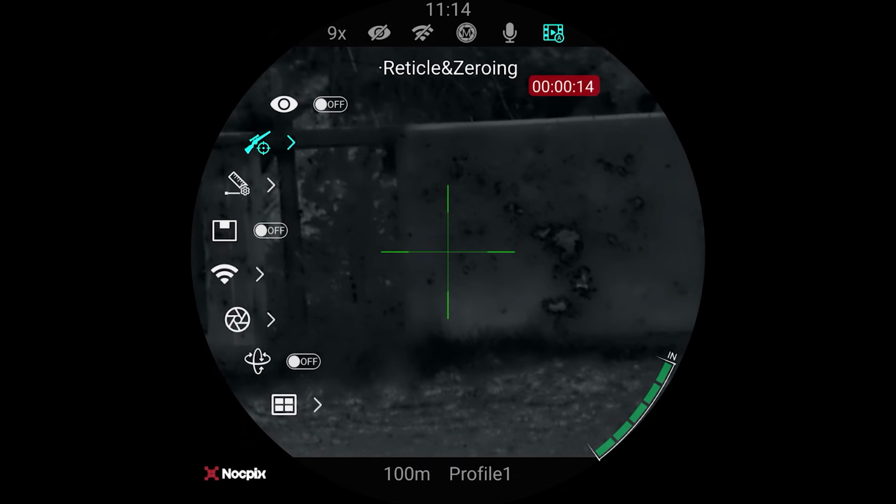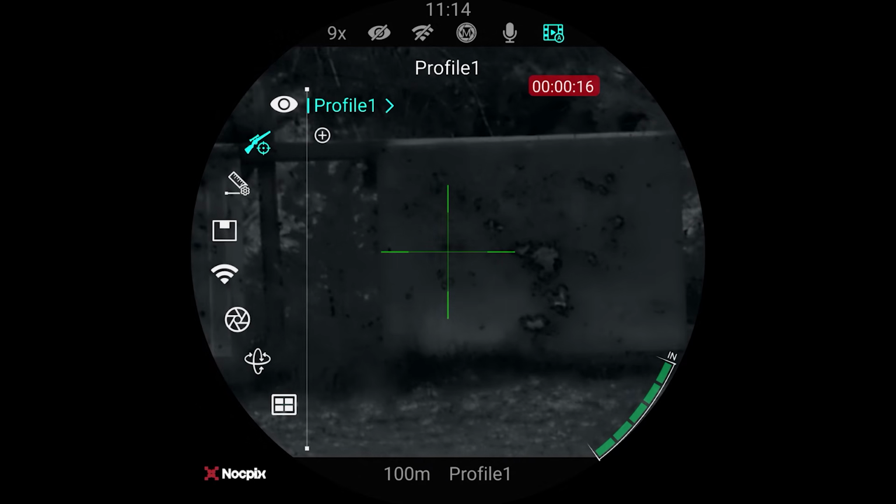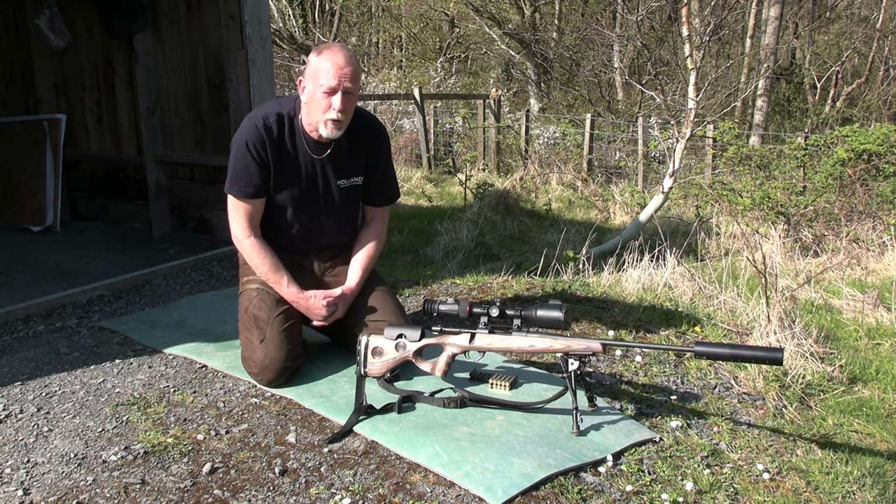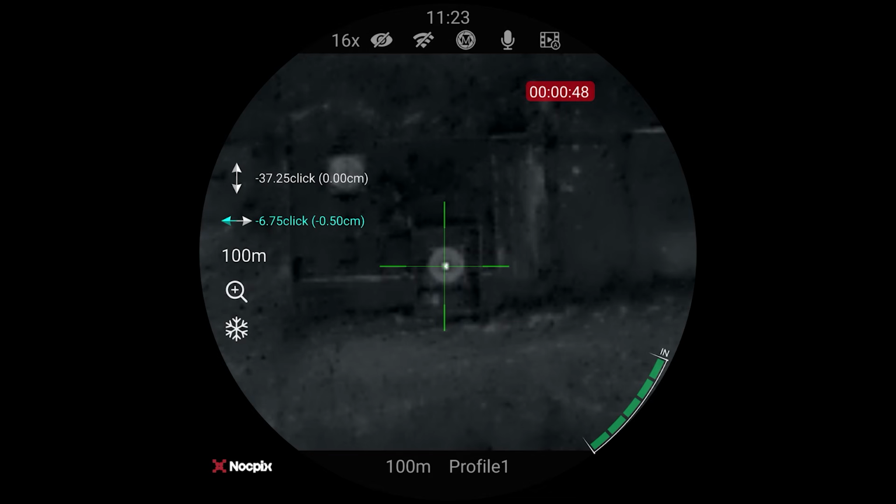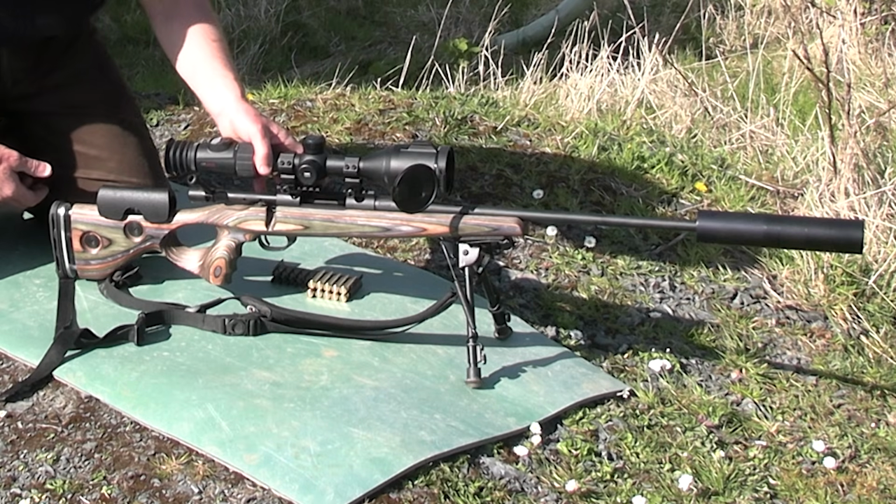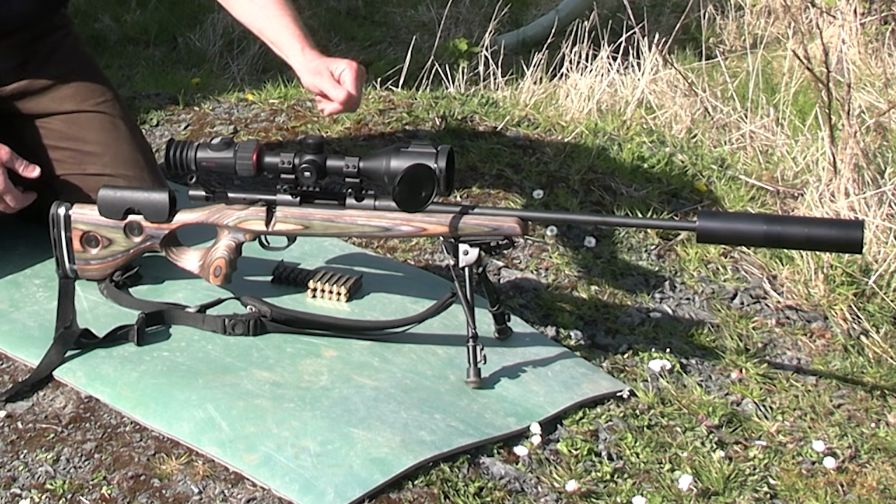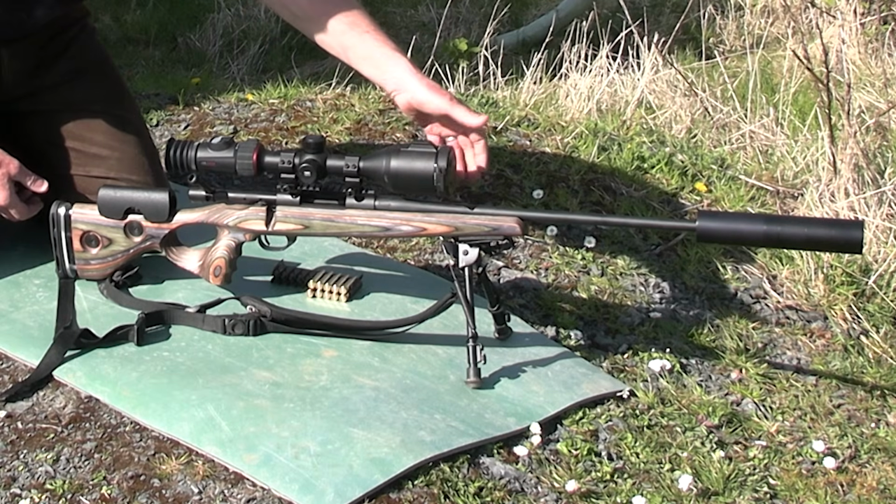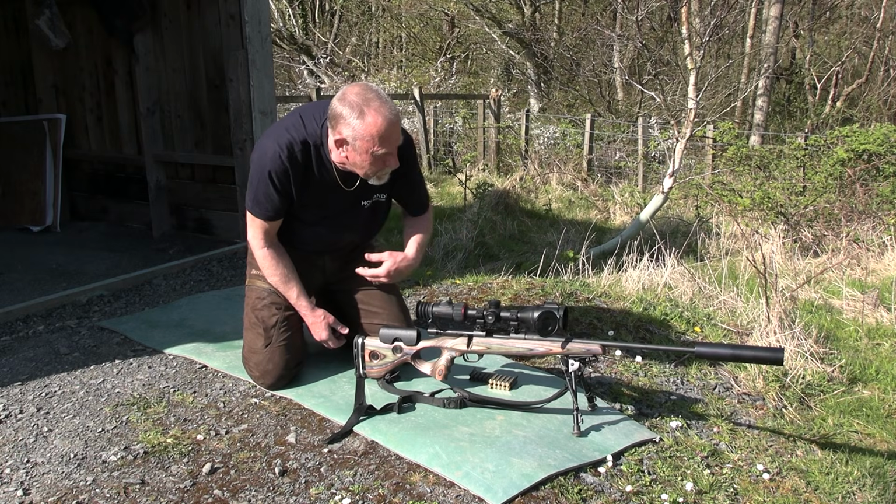Rob actually set this up for me very kindly, because he likes that sort of thing. He likes playing around with rifles. But obviously if I'm going to go out and use it, I want to make sure that it's pointing in the right direction for me. So this should be going in the right direction, hitting somewhere in the area that we're aiming, so we will see. Quite like the really nice flip cover on this, which again, like the Nocpix, shows a little bit of attention to detail. Sometimes with these things they're awkward to get off, or there's a big click on it, but this is really nice and smooth, and it's quiet, and that does make a difference on a quiet day.